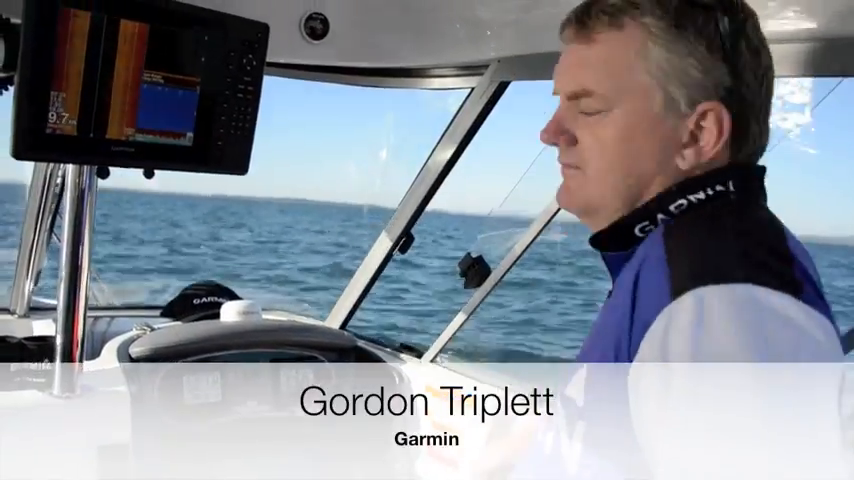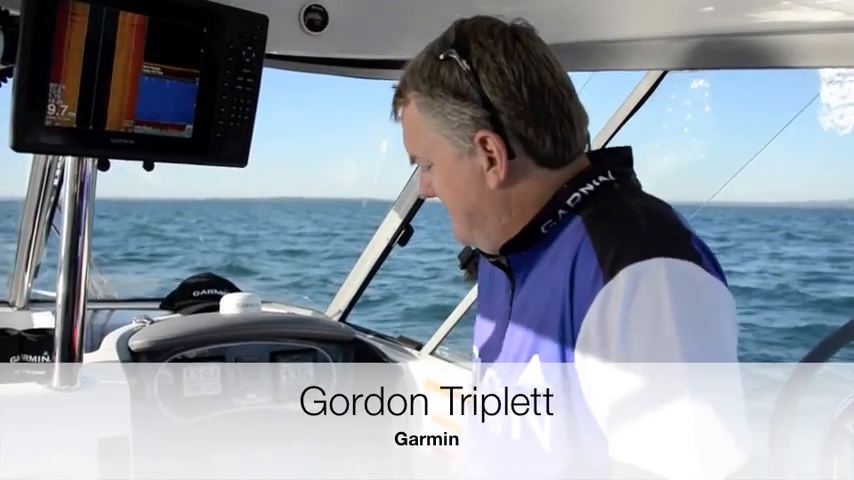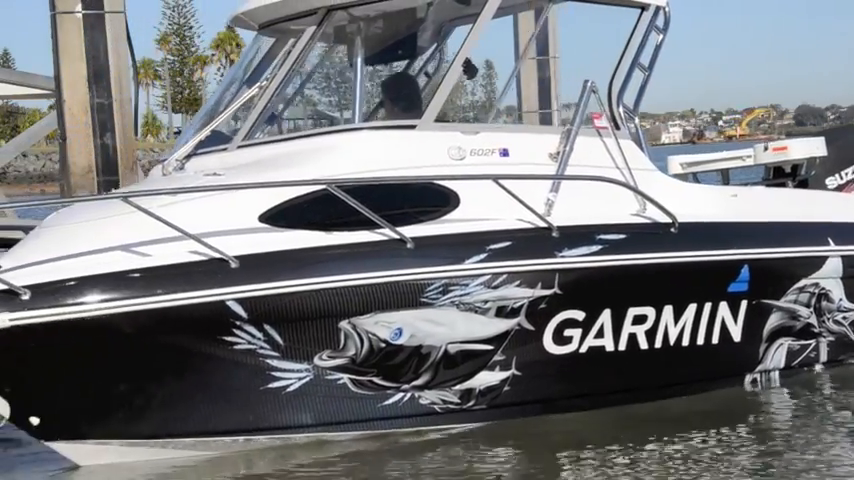Steve Morgan for Fishing Monthly magazines, and I'm out on the water with Gordon Triplett from Garmin, and he's going to show us some fantastic new Garmin units which are really going to shake up the trailer boat market. So Gordon, we've just come out of the Brisbane Boat Show, and these Garmin units caused quite a stir. That must be pretty exciting for you to bring a well-priced quality unit to the marketplace that trailer boaters are going to really love.